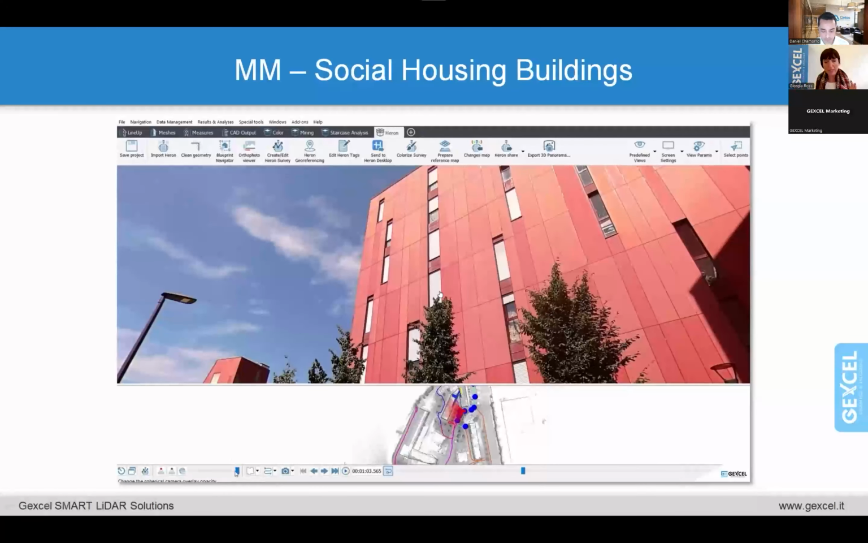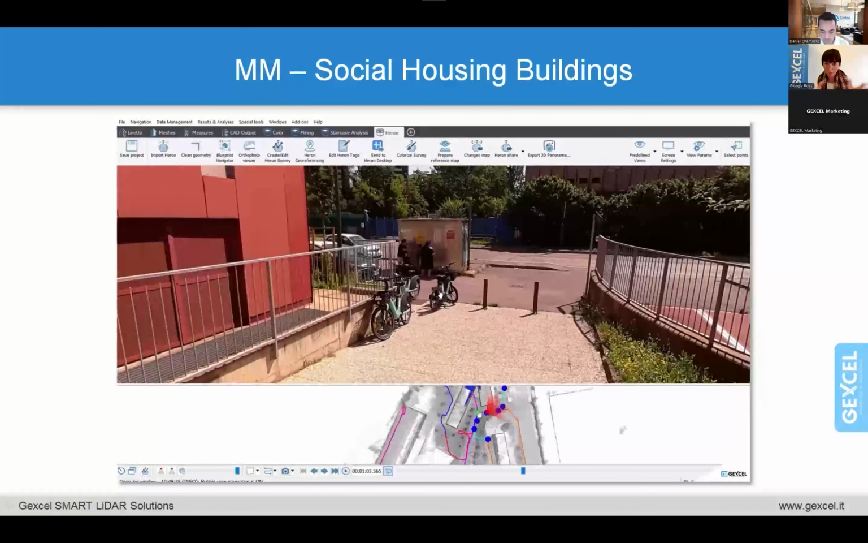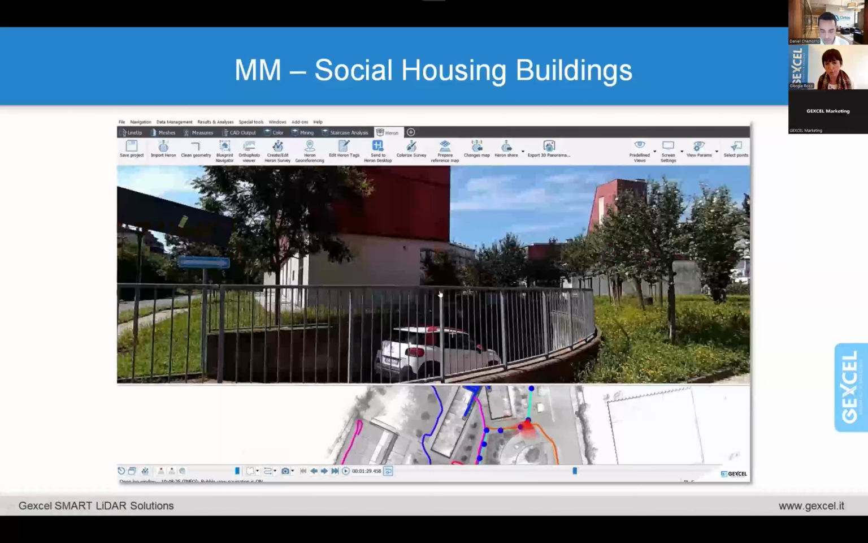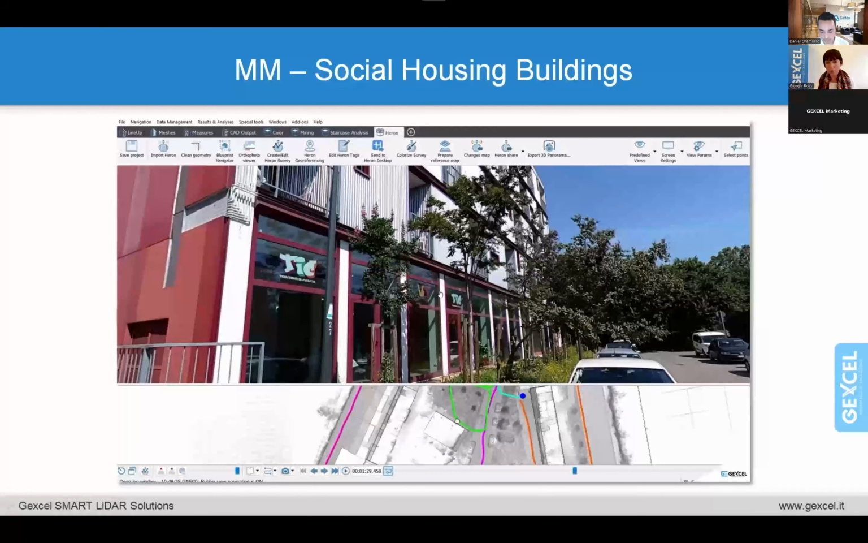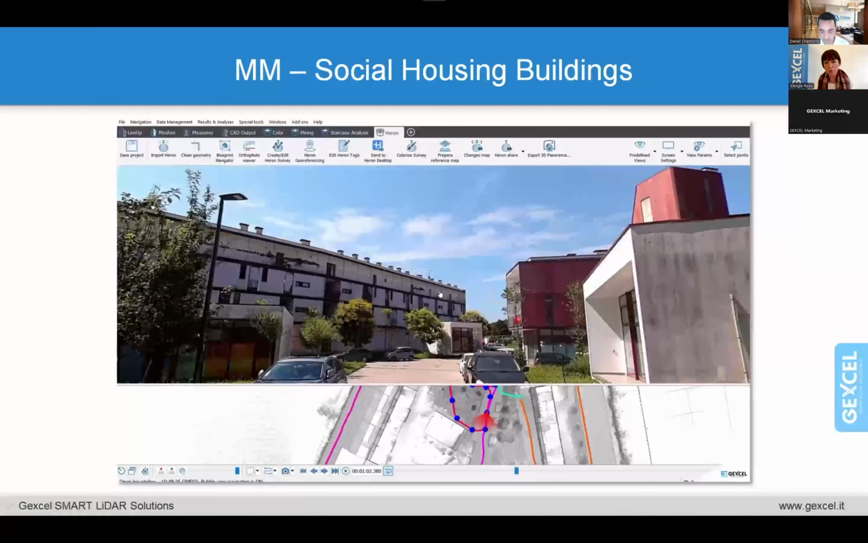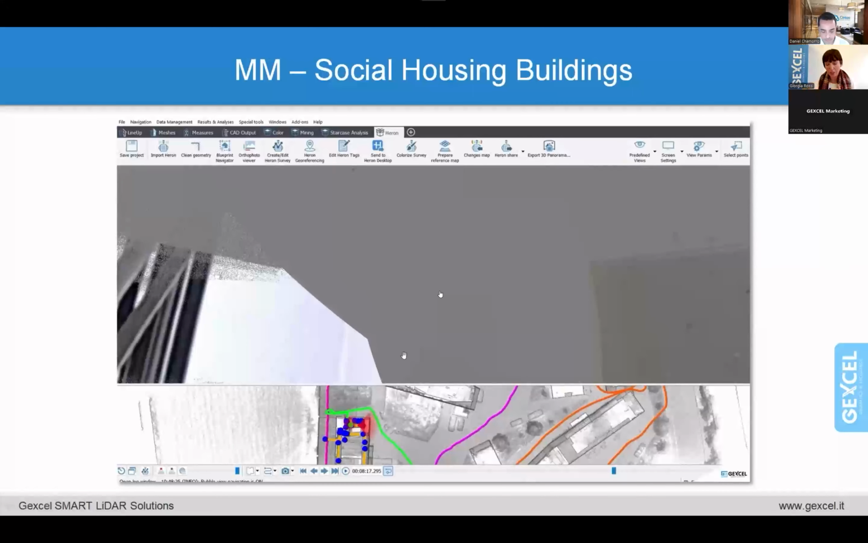The result has been a model that you can navigate, and here we are inside the Reconstructor platform, the desktop software that runs on your PC. You can jump from one panorama picture to the other. In the background, you have the point cloud, so you can take measurements on this, and you can jump from one acquisition to the other. You also see the same colored snake that we have seen before. These are the different trajectories.